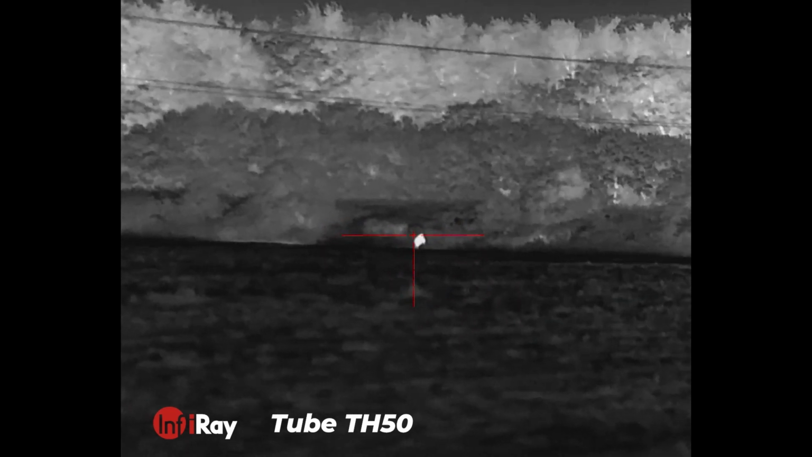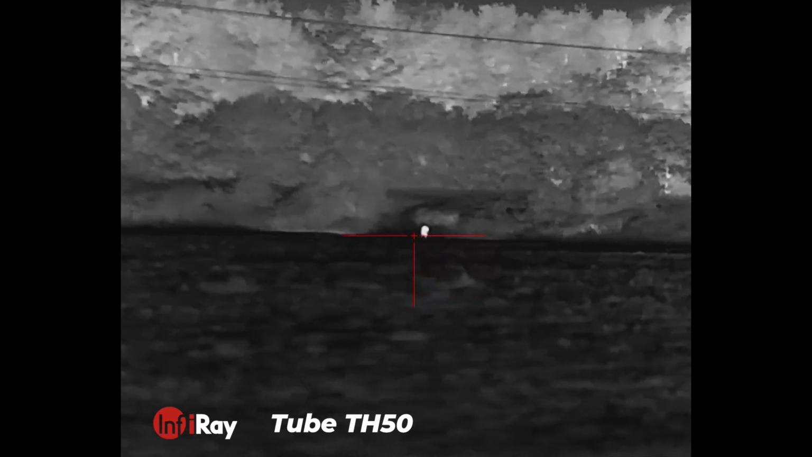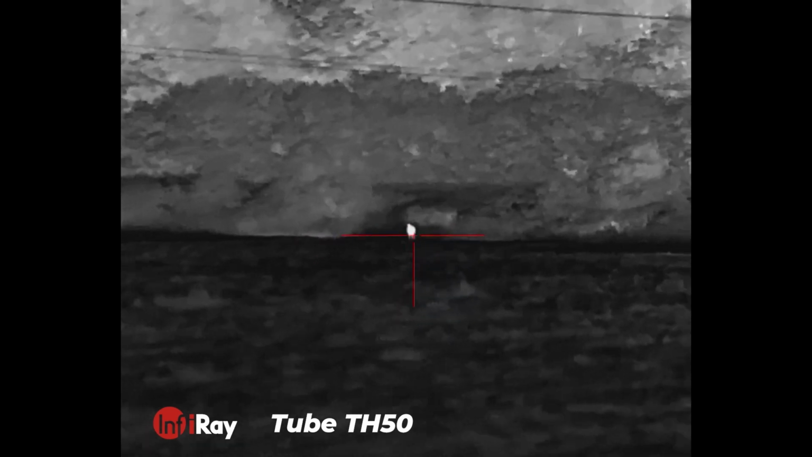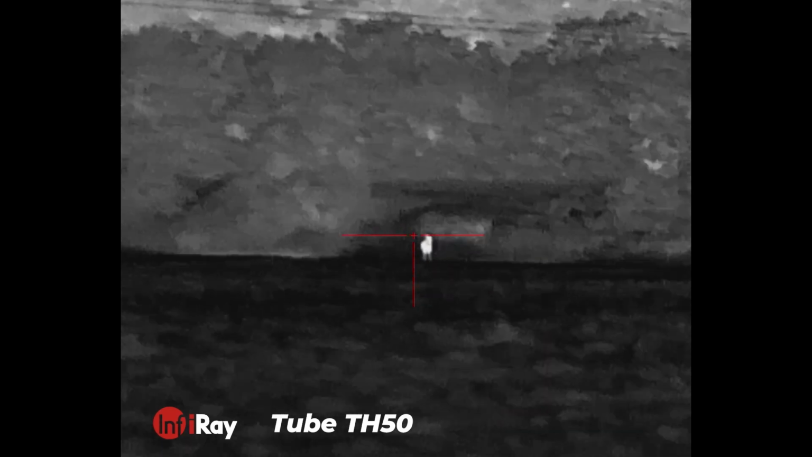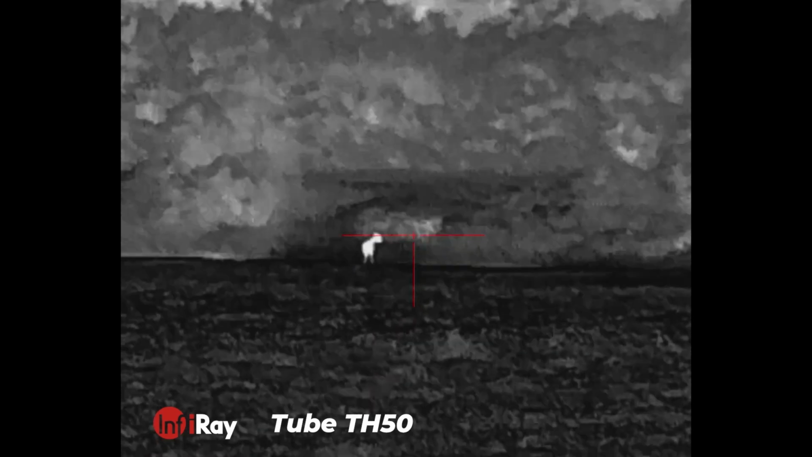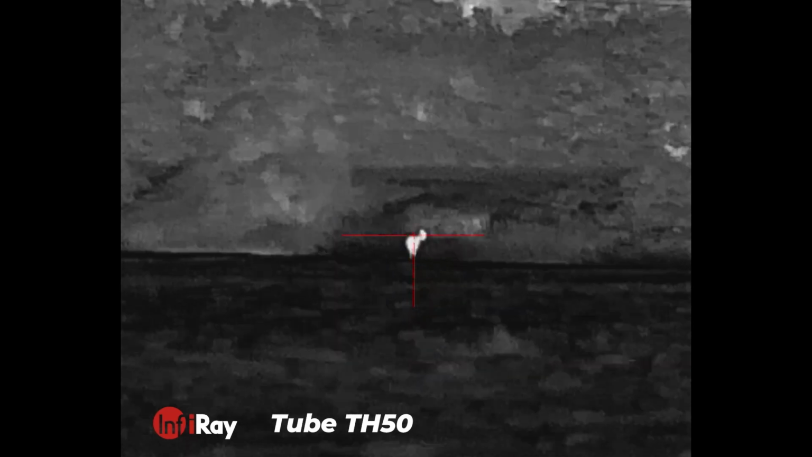The Infiray again performed really well. So at 3.5, then pushing out to 4, it was good. And then at times 8, it's very comparable to the Pulsar. So from a quality of image, you can't really split them. The only time you would get a better picture was at closer range, when I'm on times 2 magnification, then I get the benefit of the clarity.